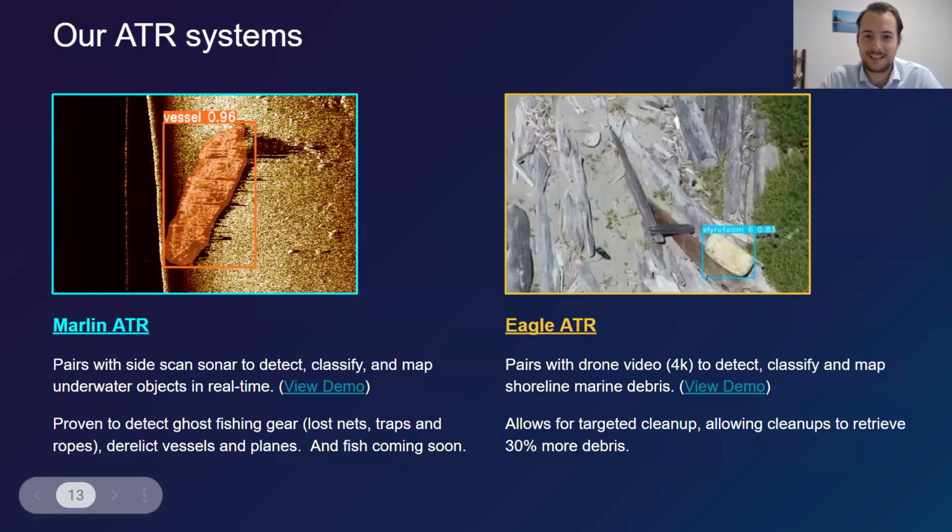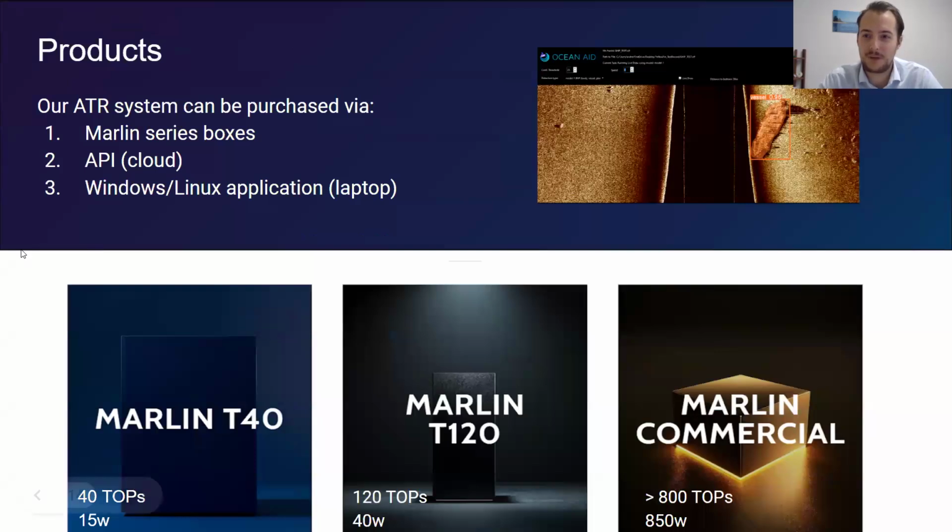And I guess I didn't really talk too much about what you were seeing in that side scan sonar image. So I'm going to get to that soon, but I just want to talk about how we allow customers to purchase and integrate our ATR system.